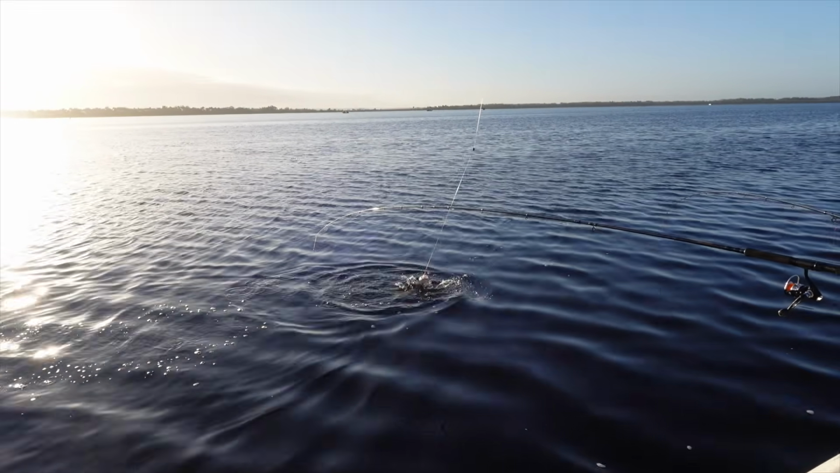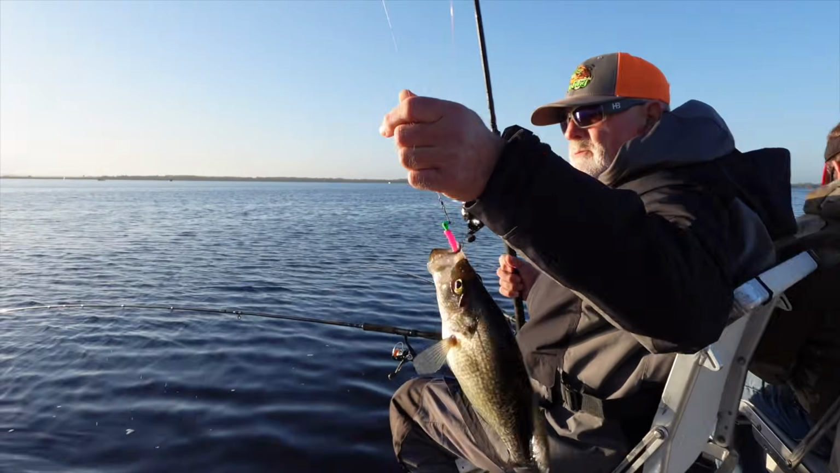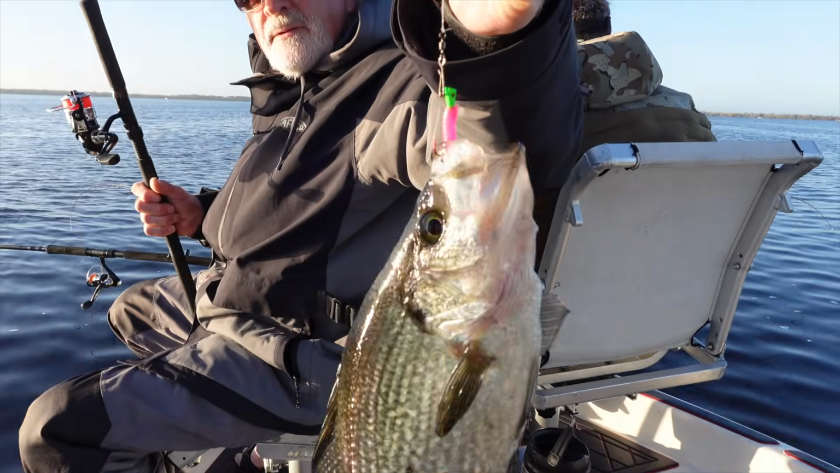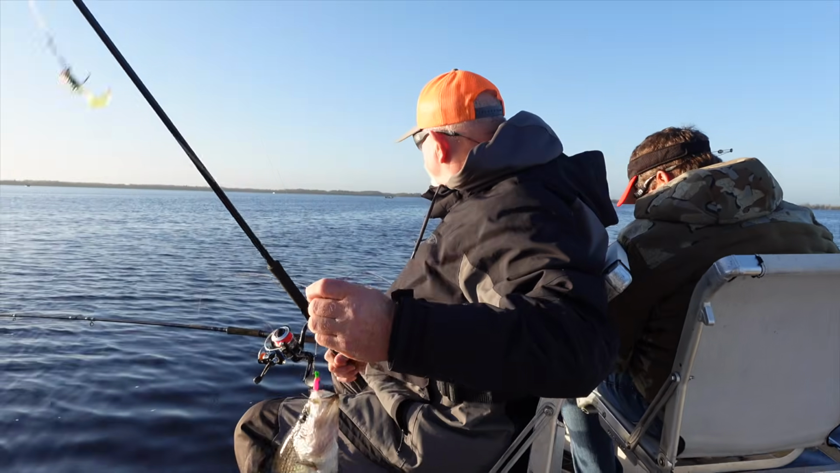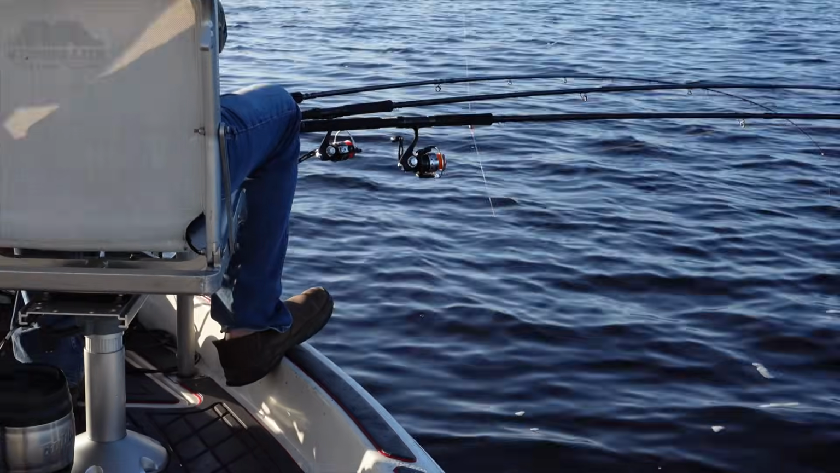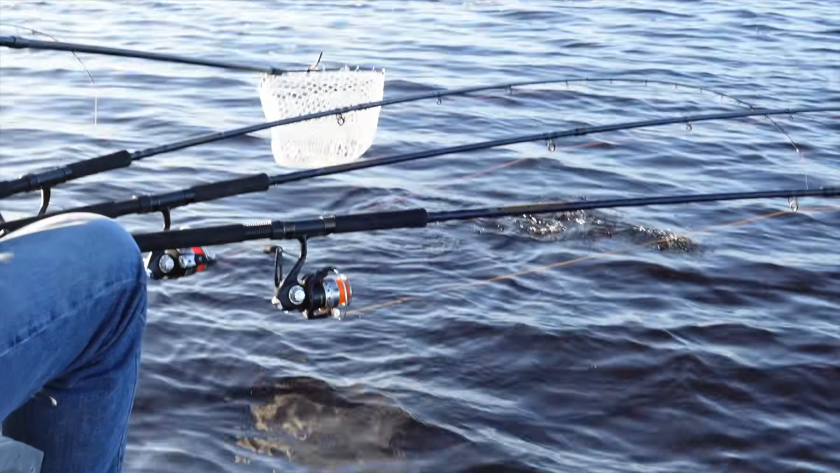Tiny dancer again there, boy. Love it. They got one up here now. So you just had to talk them into it. Oh, that one got off.